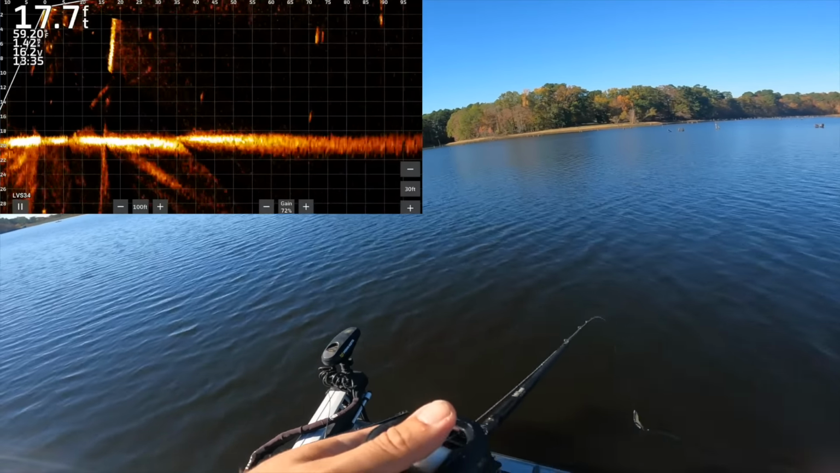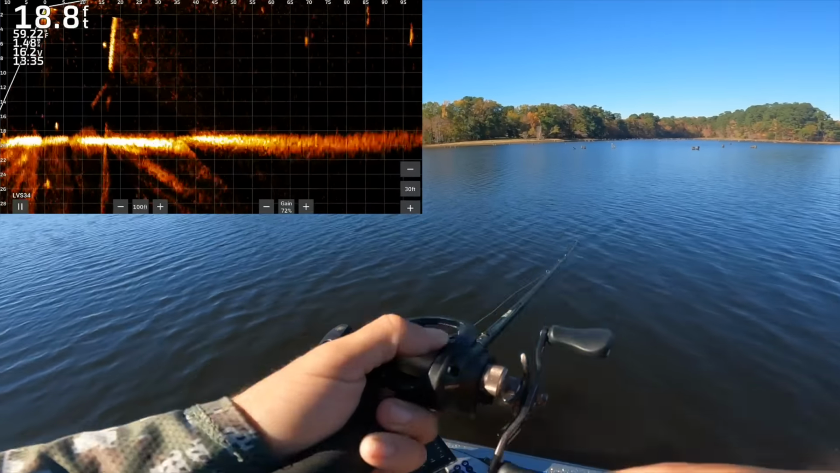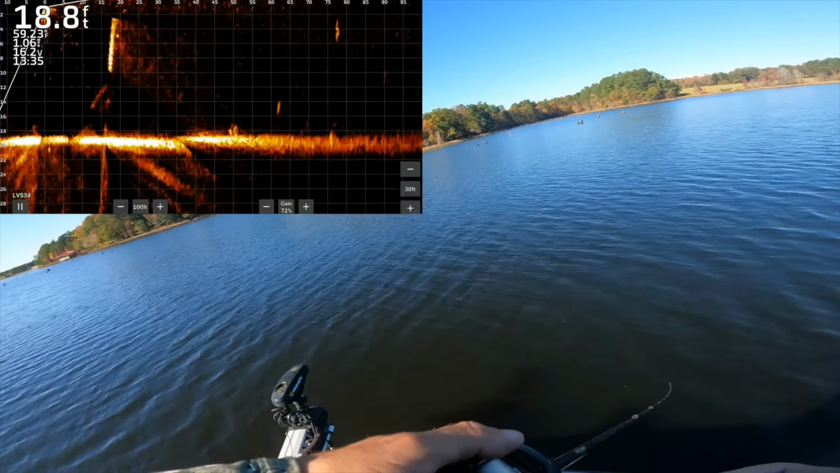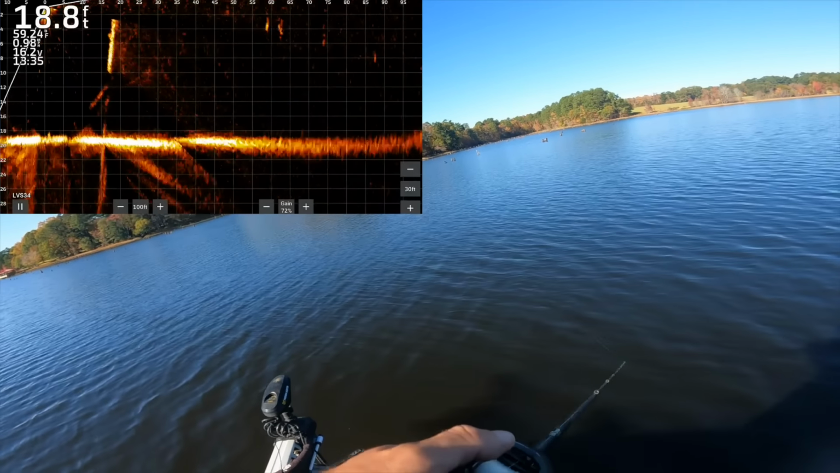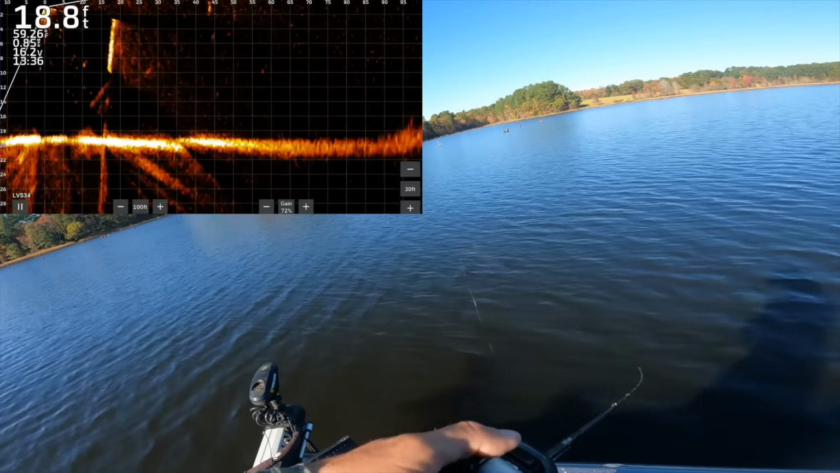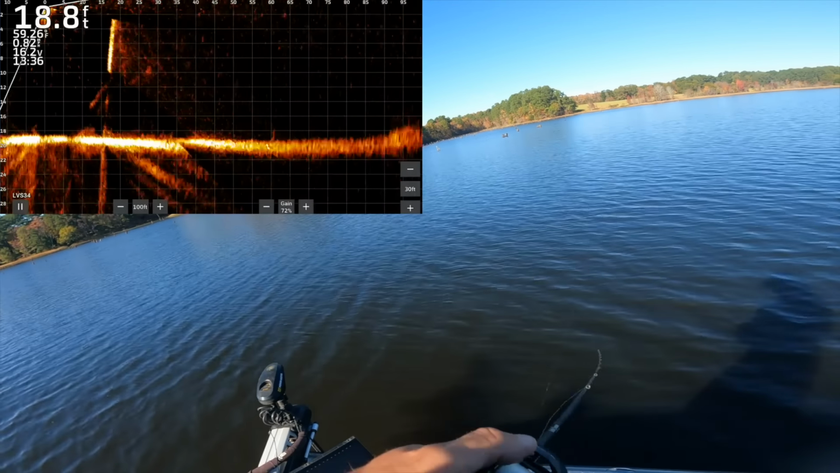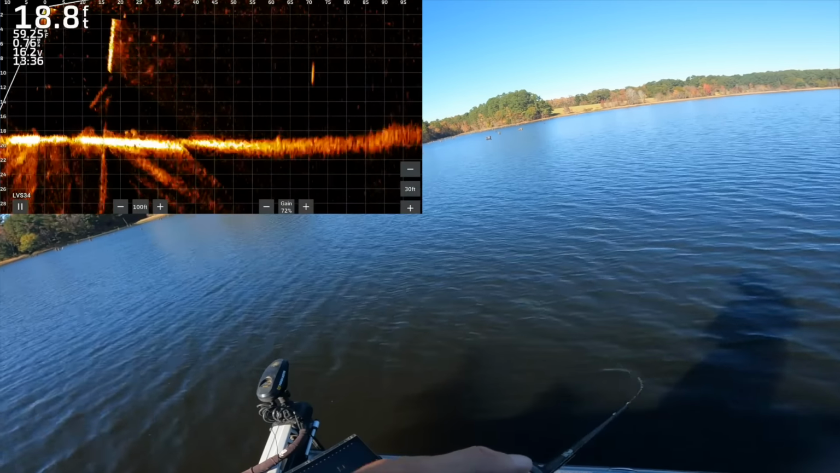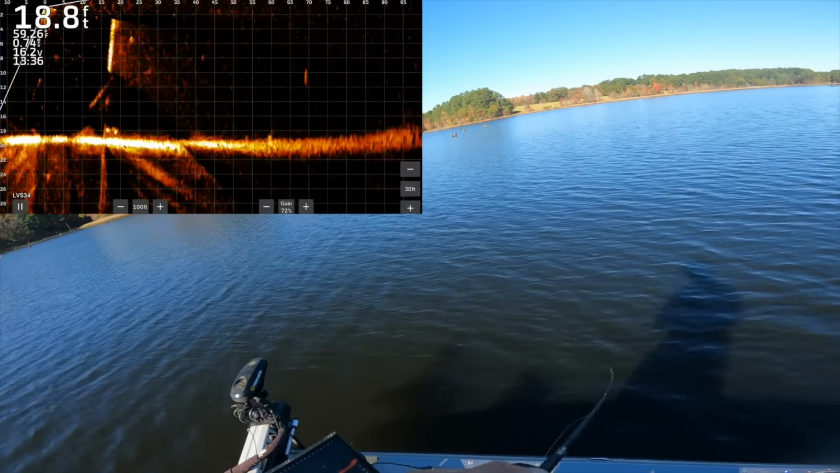There's a couple guys out there, 70, 75 feet. A bunch of guys actually. Look at that guy, came out of nowhere to come check it out. Oh man, he's right on it. Look at that fish. He'll be doing the same thing on the top water too, I guarantee it. Up, down, up, down. Not super giant fish, but I would have liked to catch them.